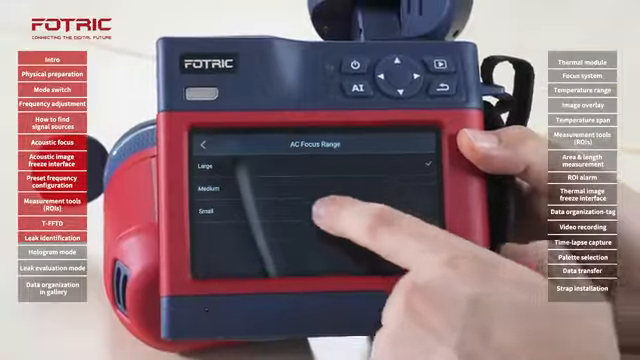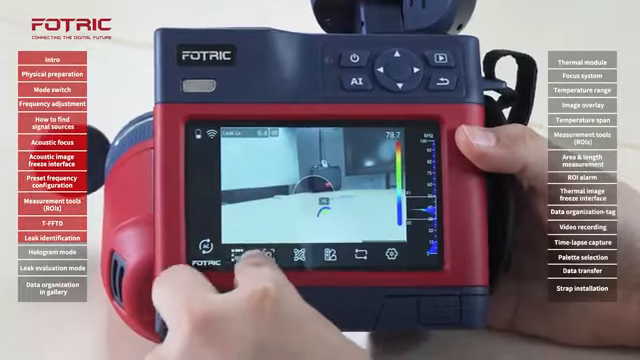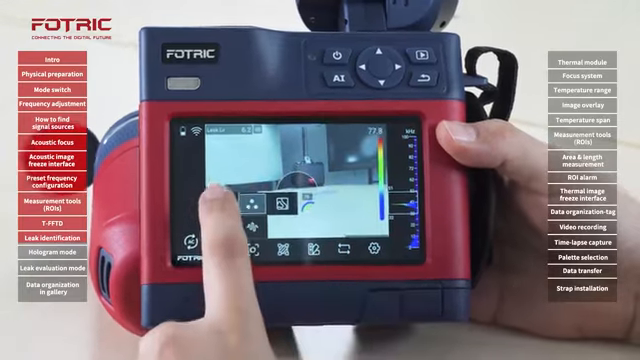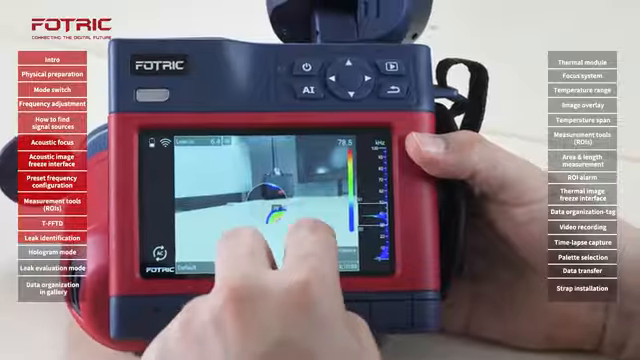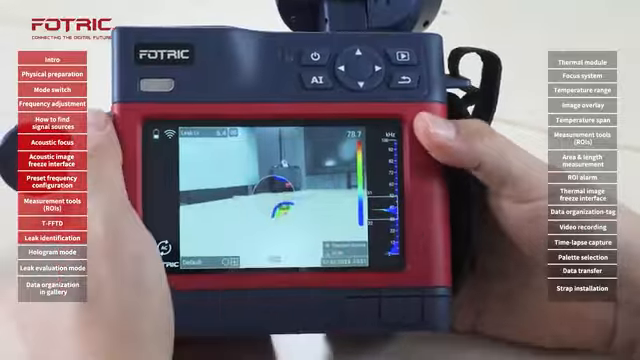Acoustic, small. When I'm using the focus mode, it is very useful to work on single mode. So I'll switch from multiple. I already know where they are, and I'm going to analyze one by one. The camera is going to show me the sources in this specific bandwidth and within this area.